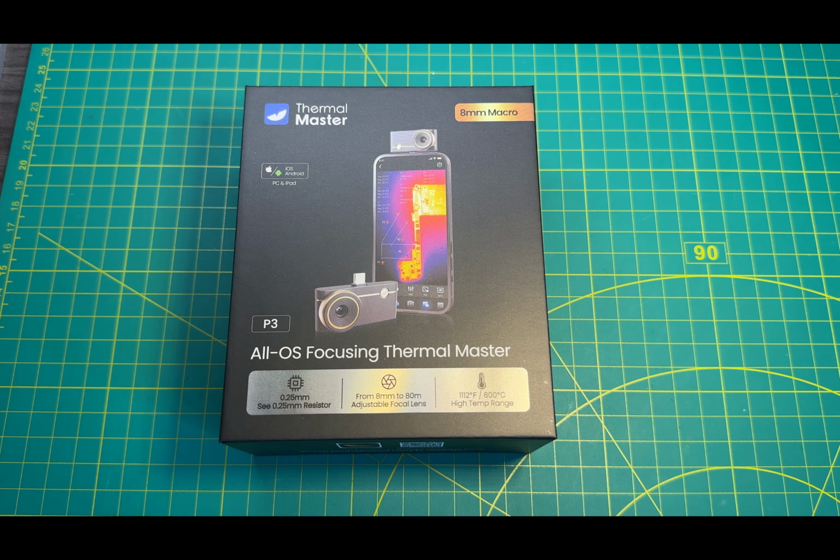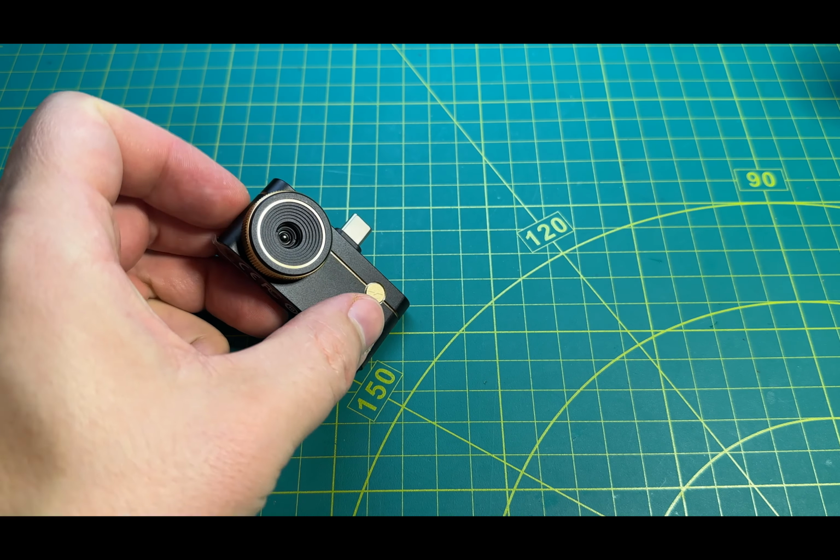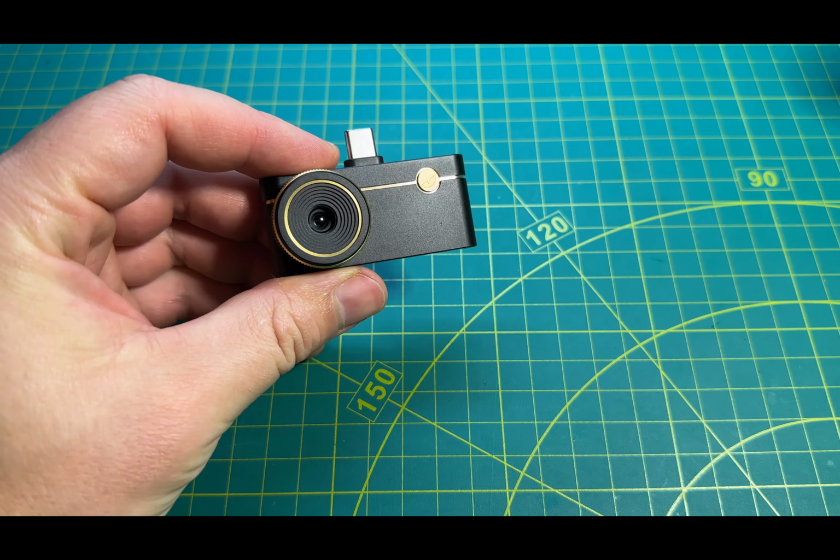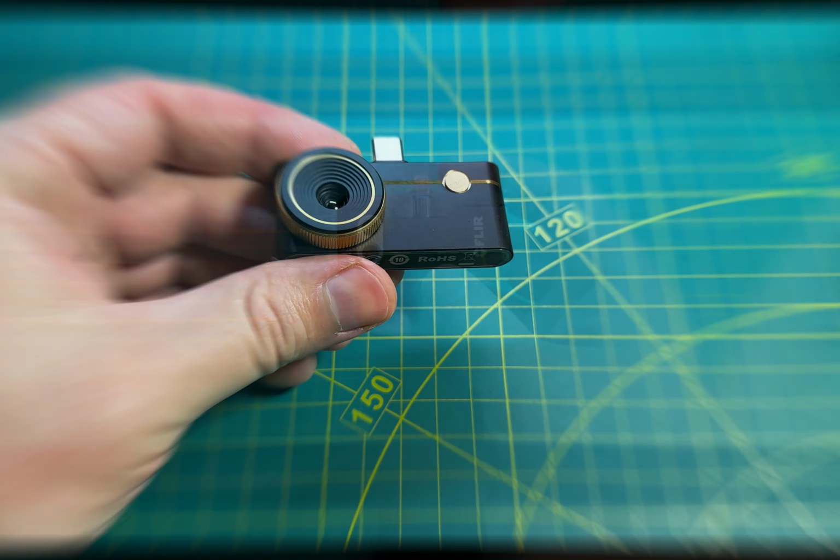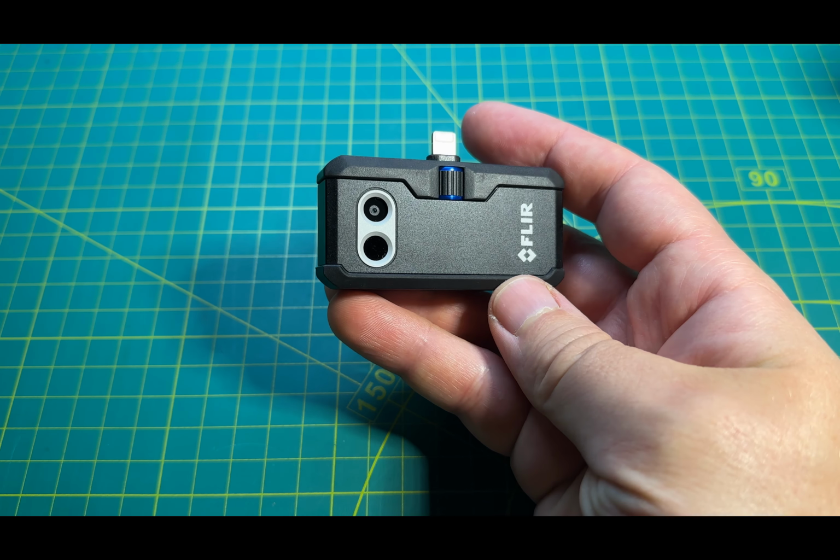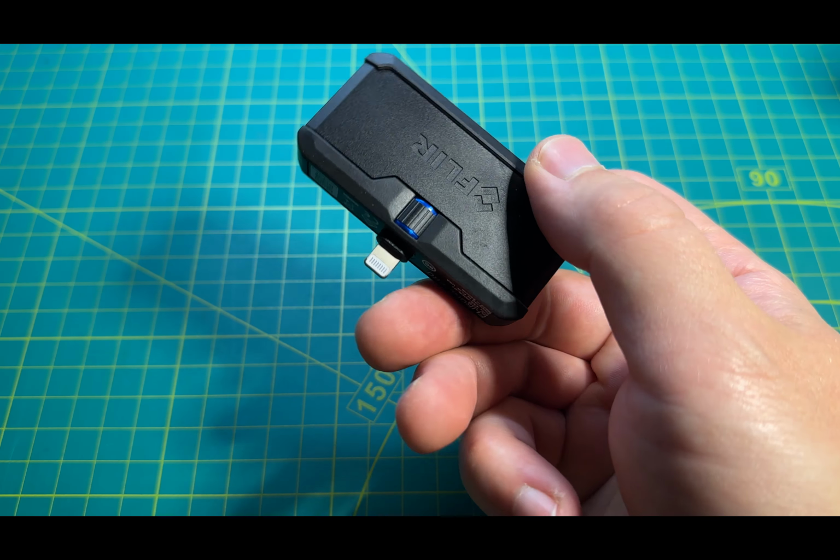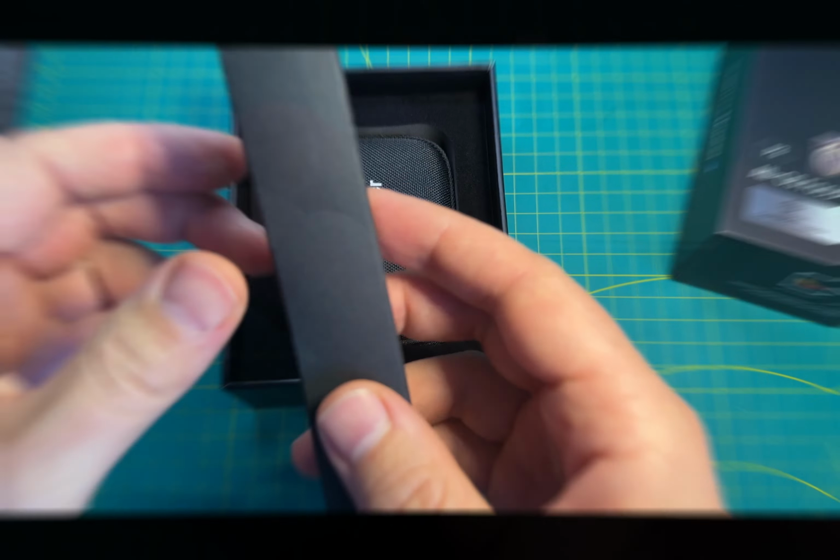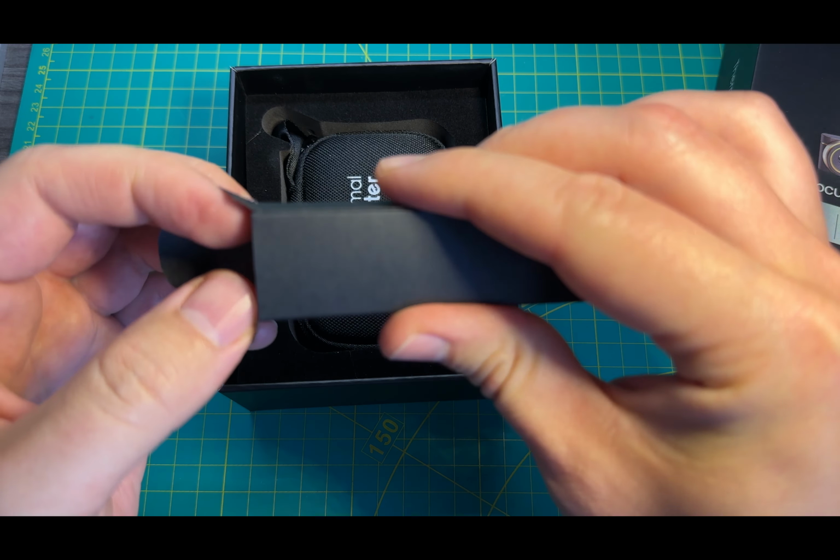At this point, I've reviewed enough thermal cameras that I'm starting to wonder, should I just install a sauna and call it market research? Well, today's contestants: Thermal Master P3, which looks like it was designed by aerospace engineers with no regard for human rights, and Flir One Pro, which has brand recognition, a low resolution sensor, and the charisma of a tax return. Unlike my last video with a Geiger counter, this device is actually much more useful.